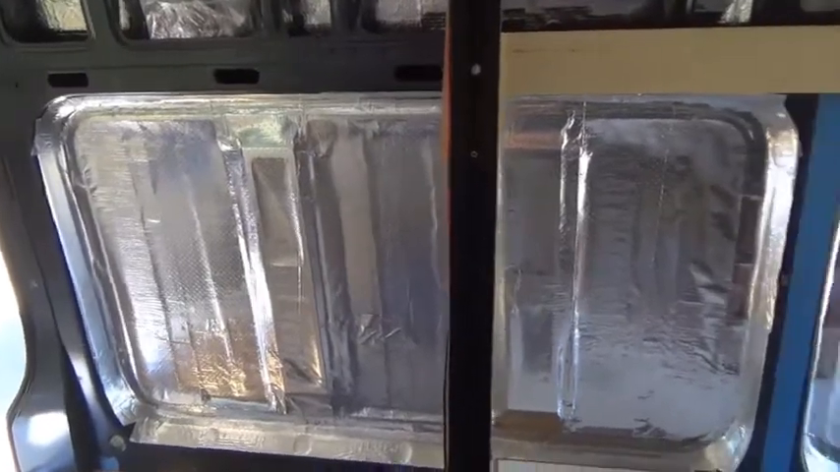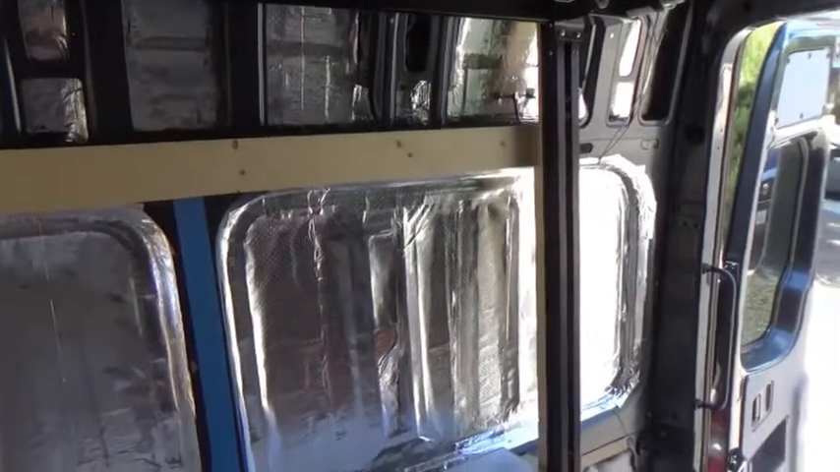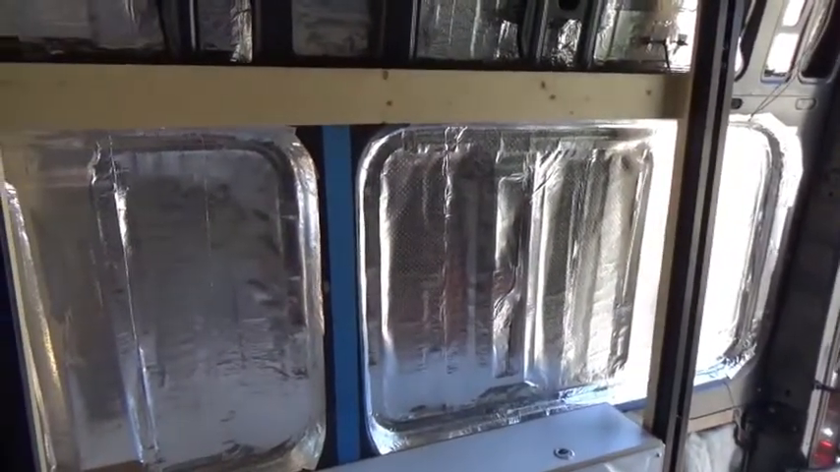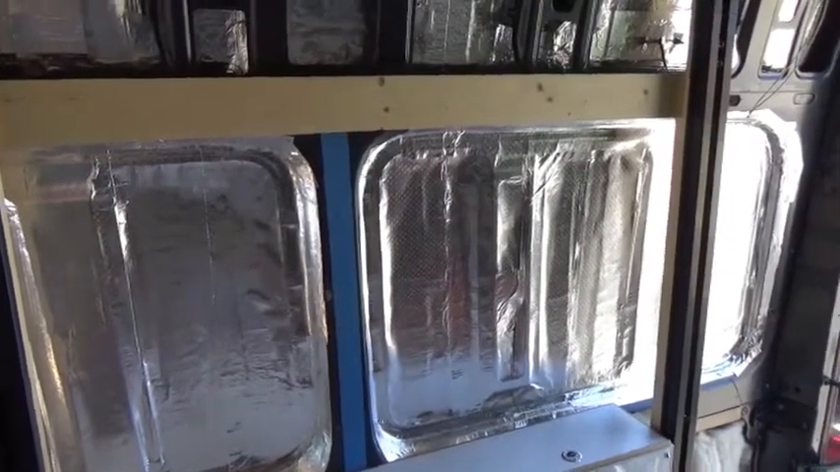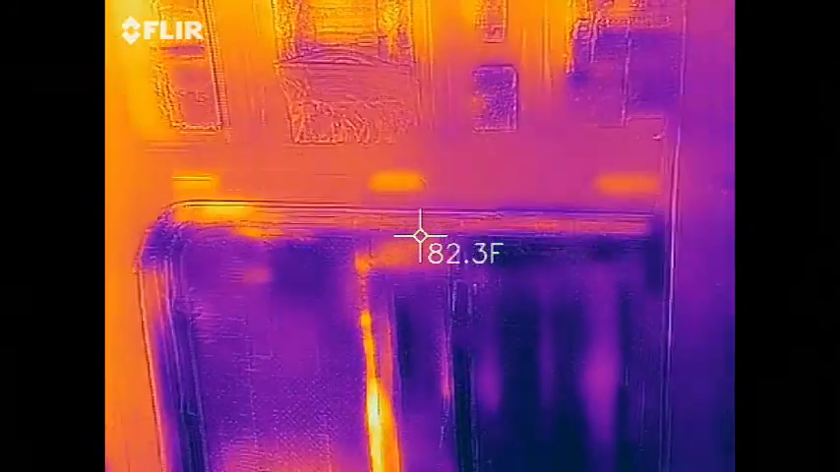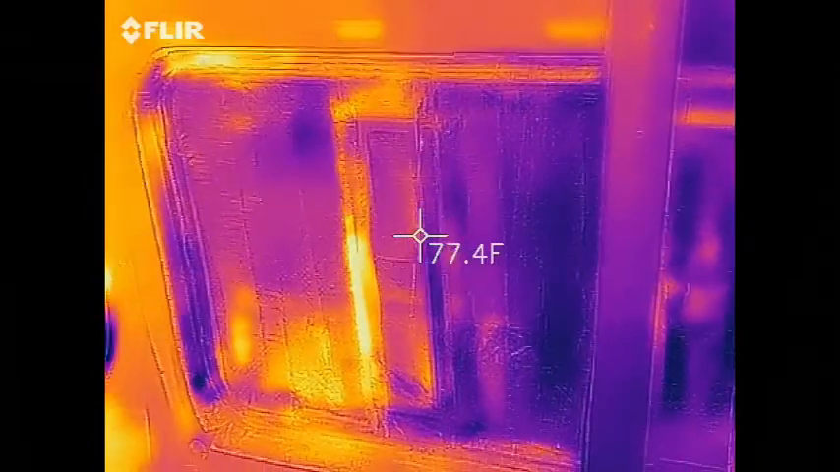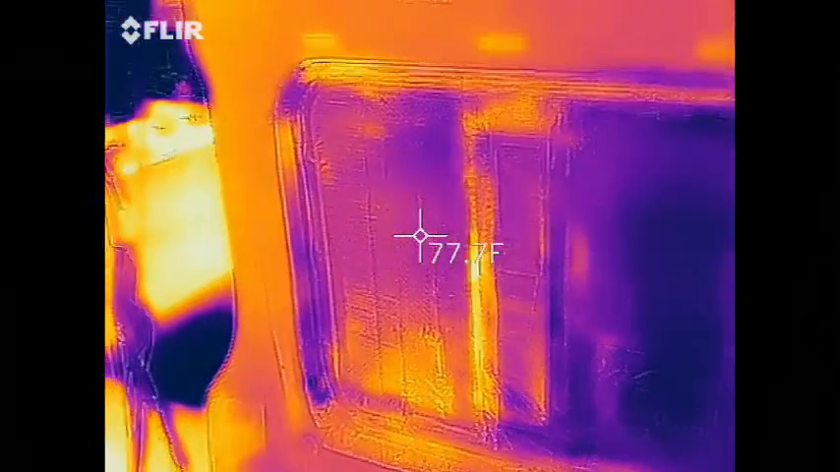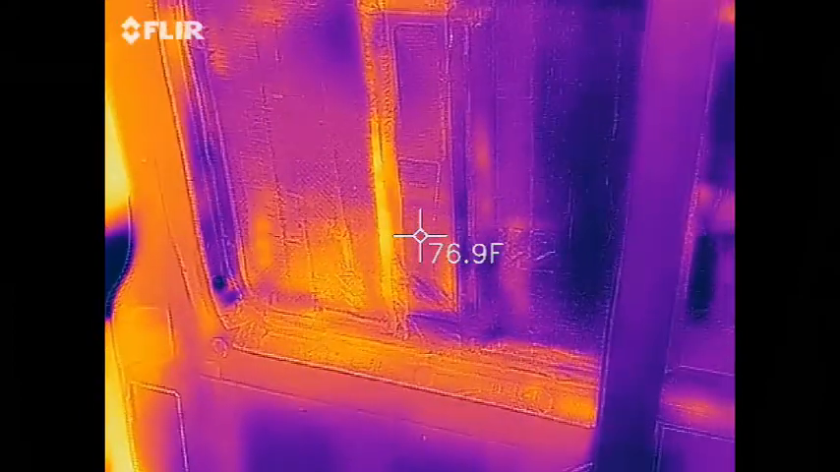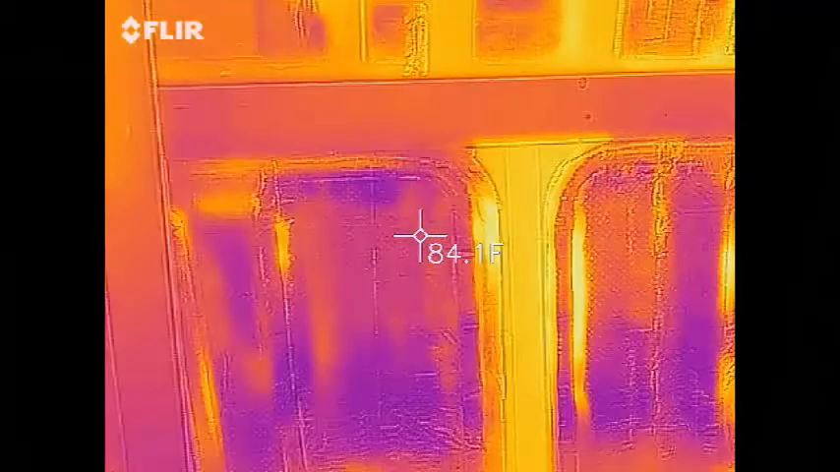Well, here's the bottom section that's completed. And I'm going to go ahead and do another thermal imager check on it and see what kind of difference there is. Okay, so in the time that it took me to insulate this, the sun moved just a little bit. But you can see the difference, that even in these hot spots, it's nowhere near that 130 some degrees.